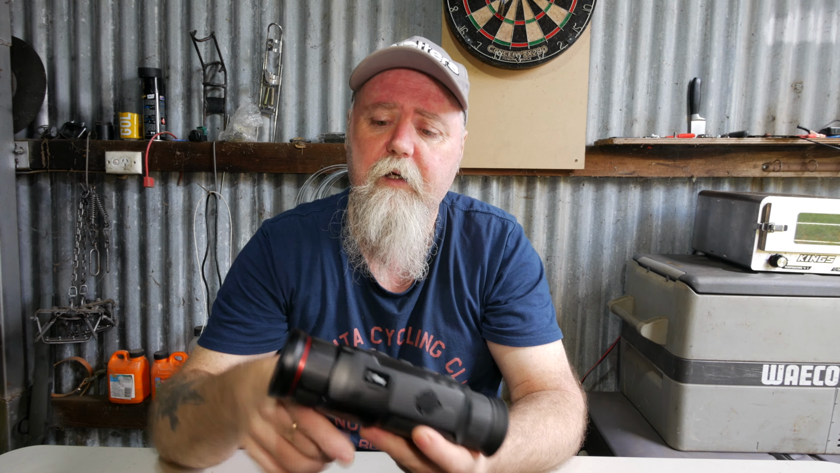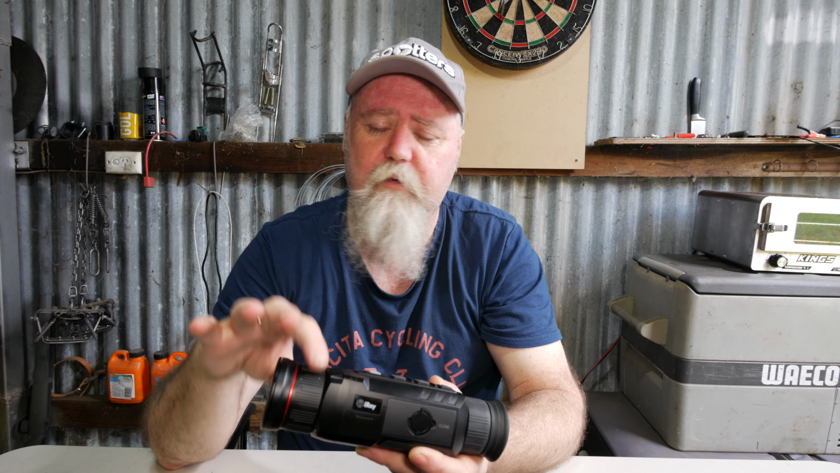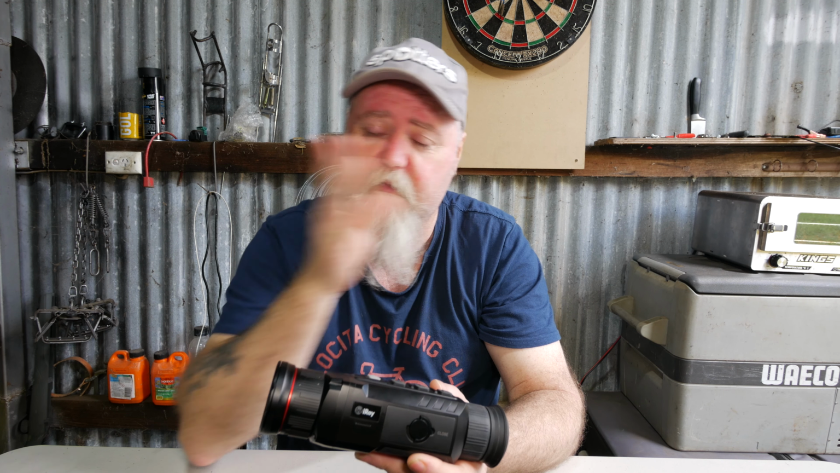It's pretty revolutionary with the 50mm and 25. The dual field of view is a really great idea, and it's definitely a step in the right direction. I'd love to see Infiray and other manufacturers go with that, because it makes the choices a lot easier. Sometimes I hunt open paddocks, and other times I hunt forests, and it's really hard to get one thermal that does them all. So they've really done that in this.